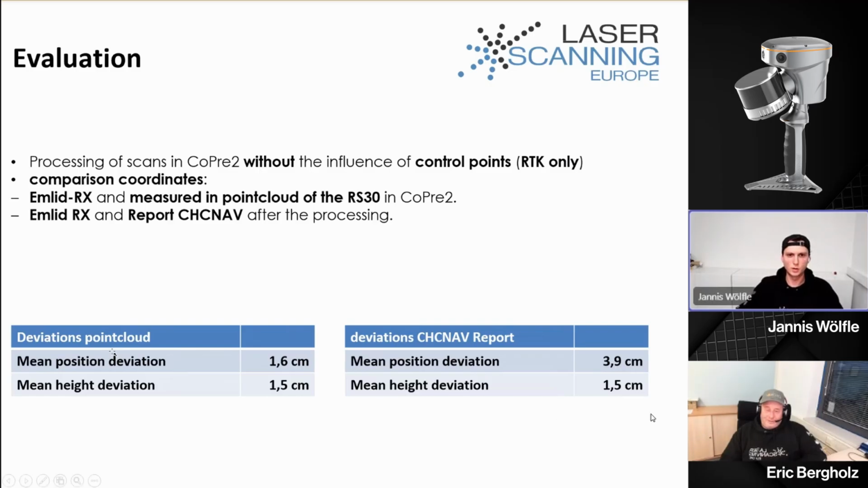Then I compared the coordinates which I measured with the MLID RX with the coordinates I got from measuring in the point cloud of the RS30 in Copri 2. In Copri 2, there's a function that allows you to simply select point coordinates with the mouse. On the left side, we can see the deviations: the mean position deviation is 1.6 centimeter and the mean height deviation 1.5, which are good accuracies.